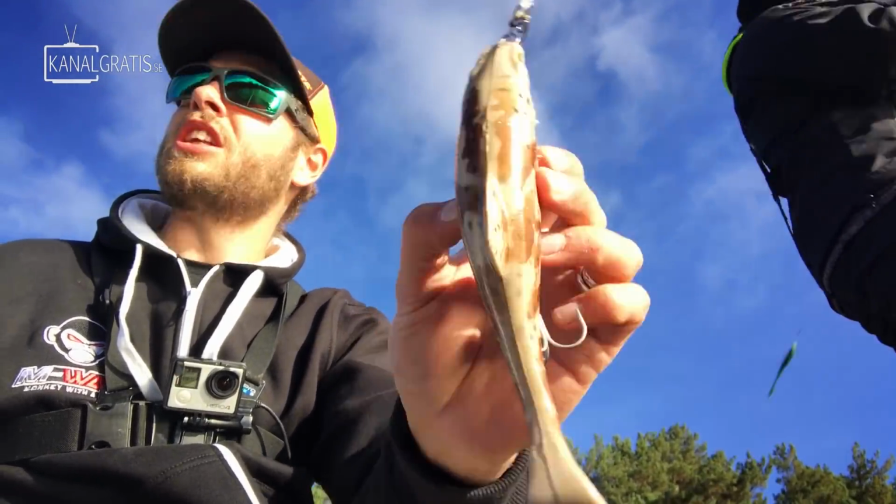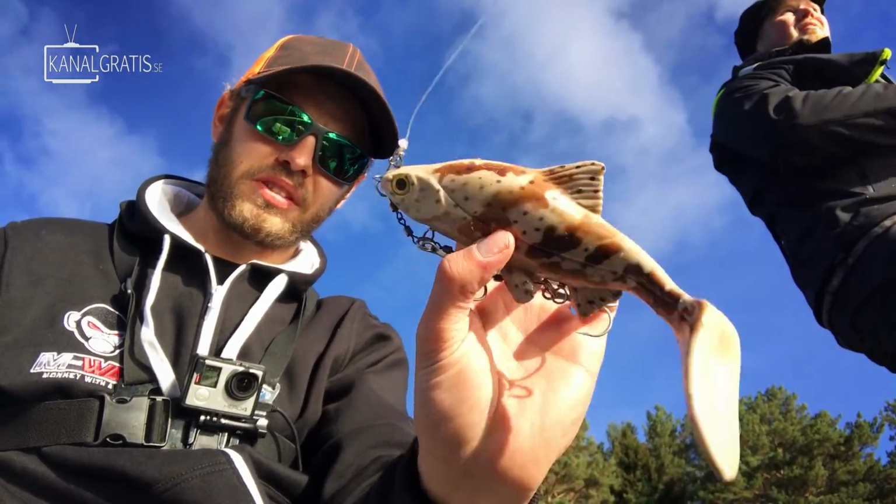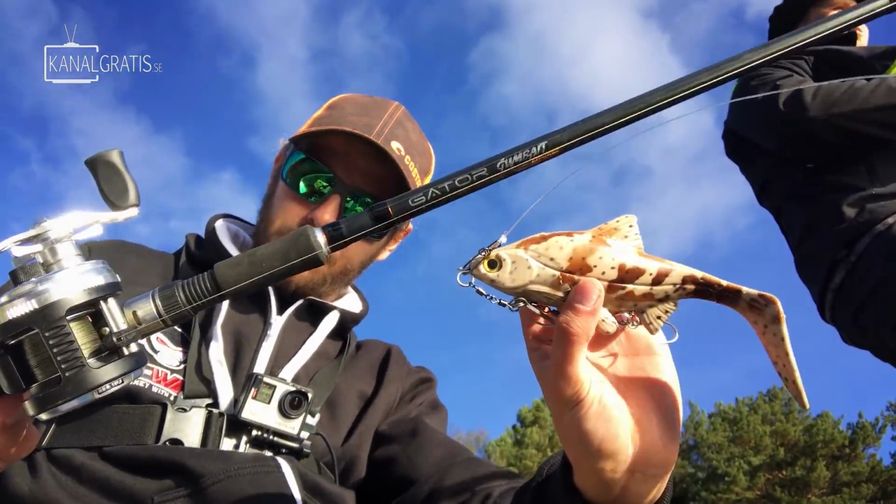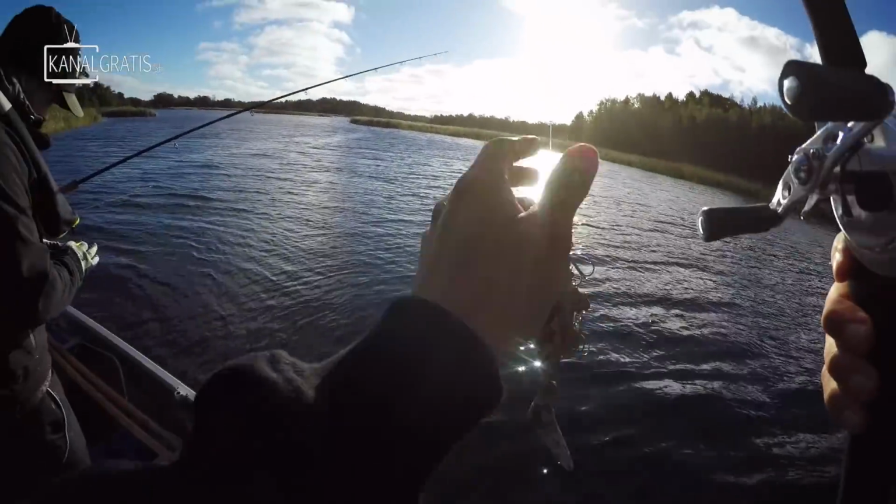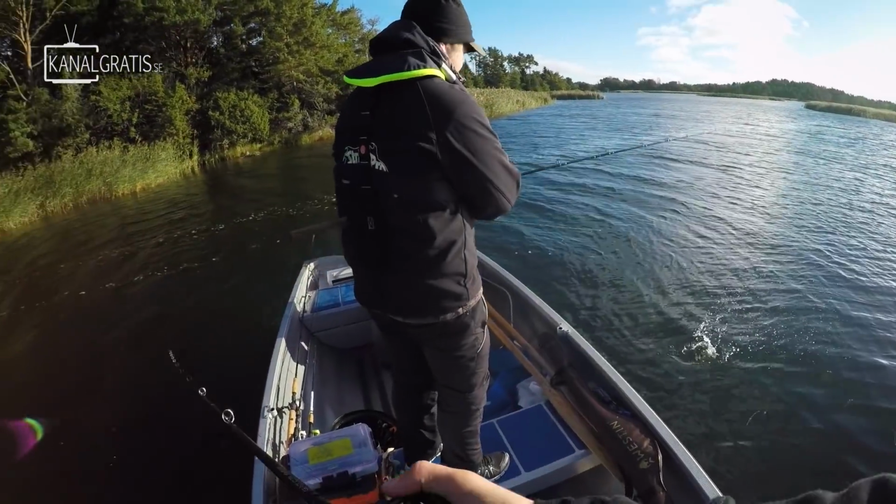Everything brown will catch fish, and especially in the archipelago here, this might look like an eel pout or cod or something. So we'll try. These are new waters for me. I've never fished these areas at all, so it's gonna be super fun to see.